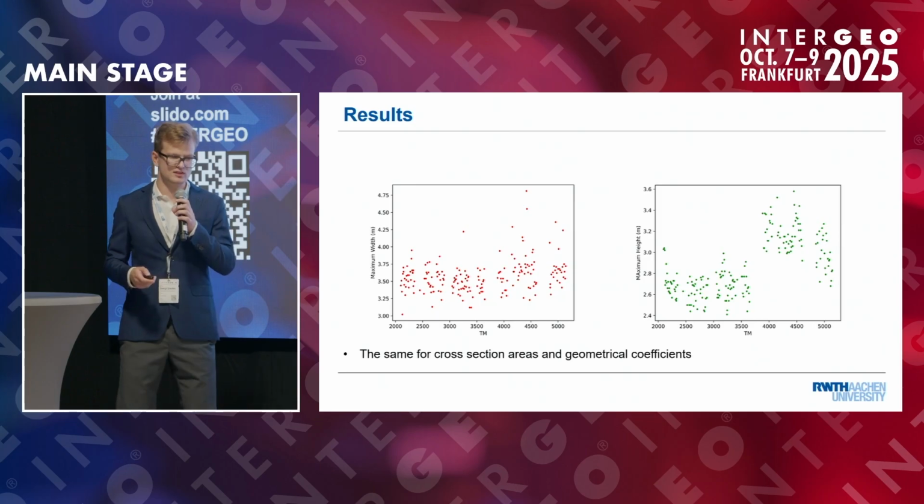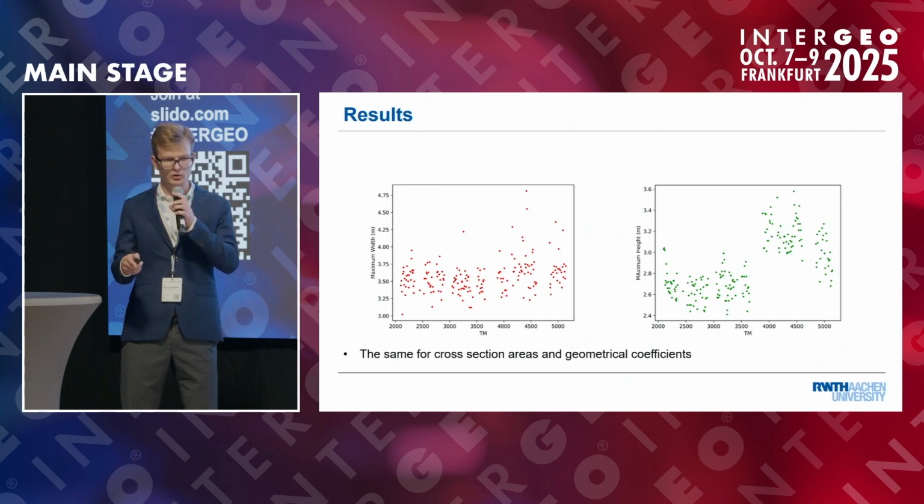The same was done for each of the cut cross-sections, but manually. So we measured some properties. These are just 2 graphs, 2 geometrical characteristics, and each point represents 1 cross-section, and the cross-sections' geometrical properties are plotted against the tunnel meter.